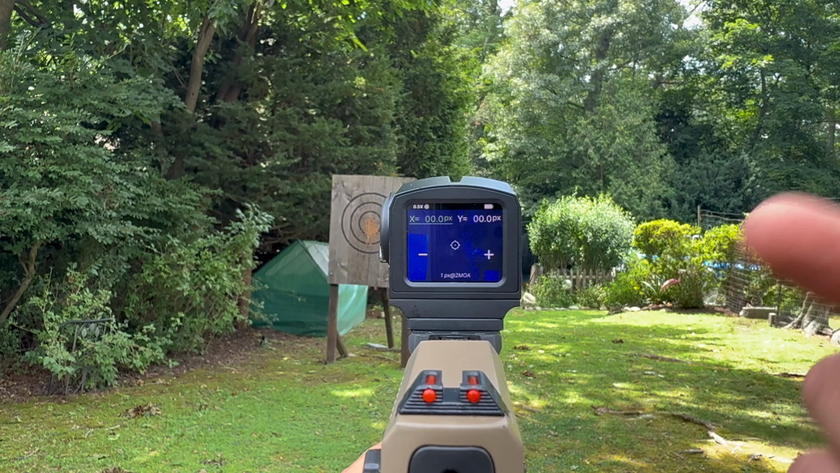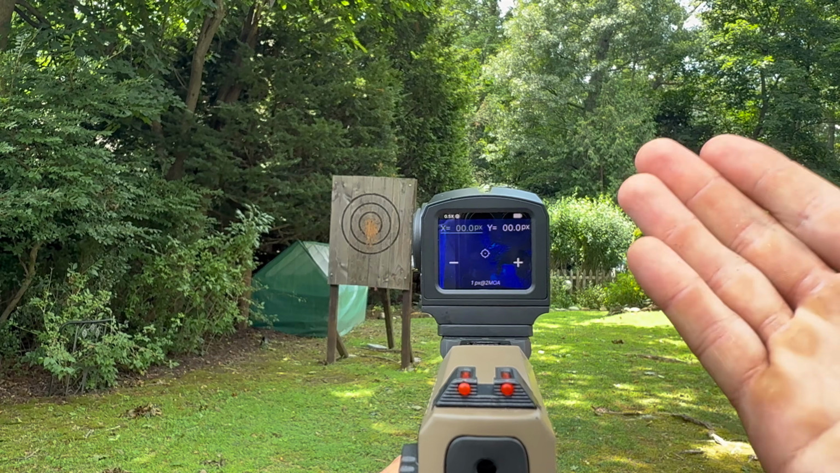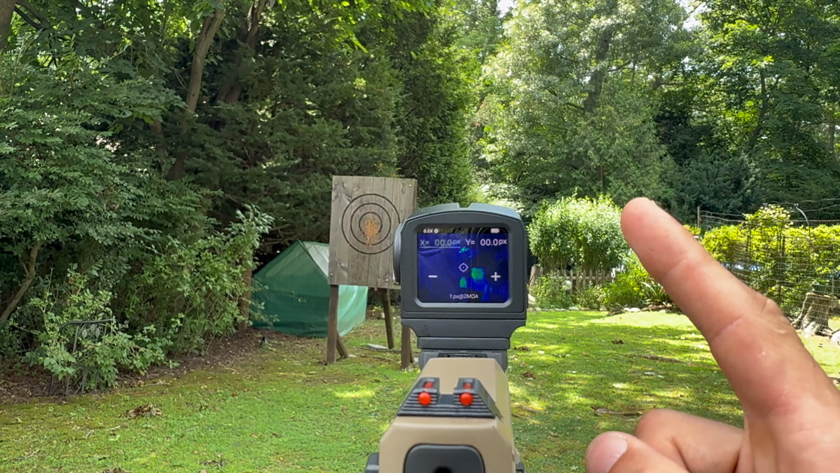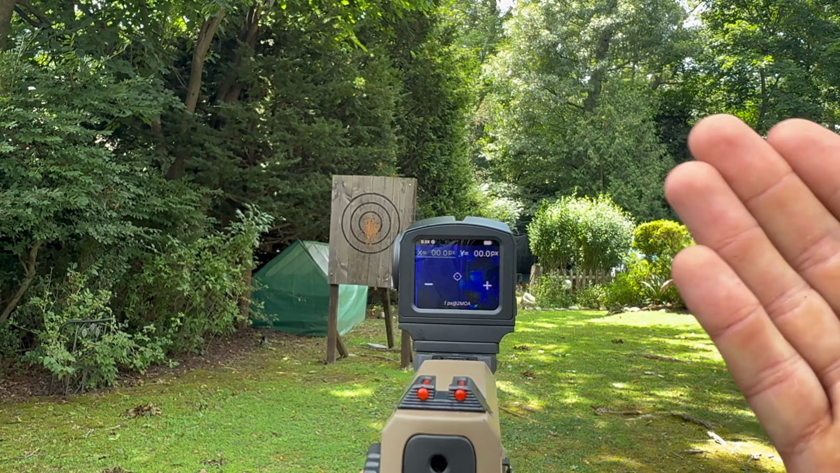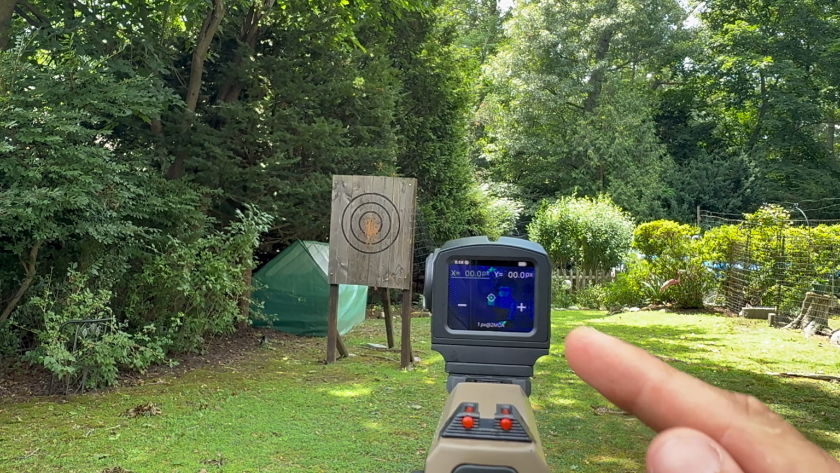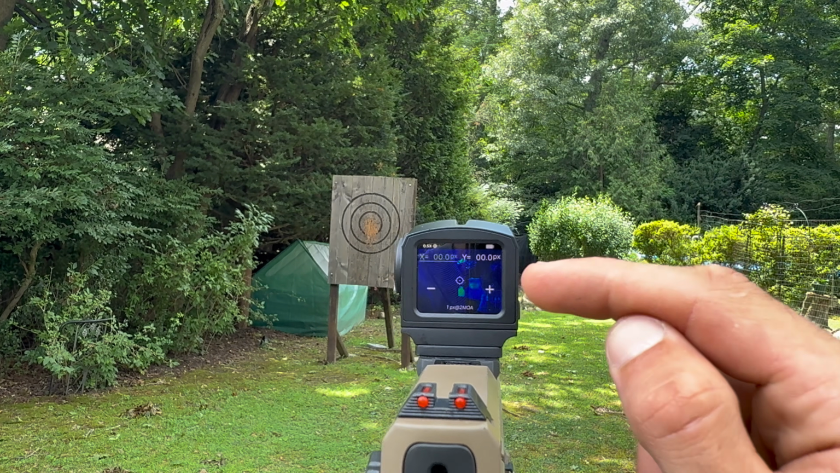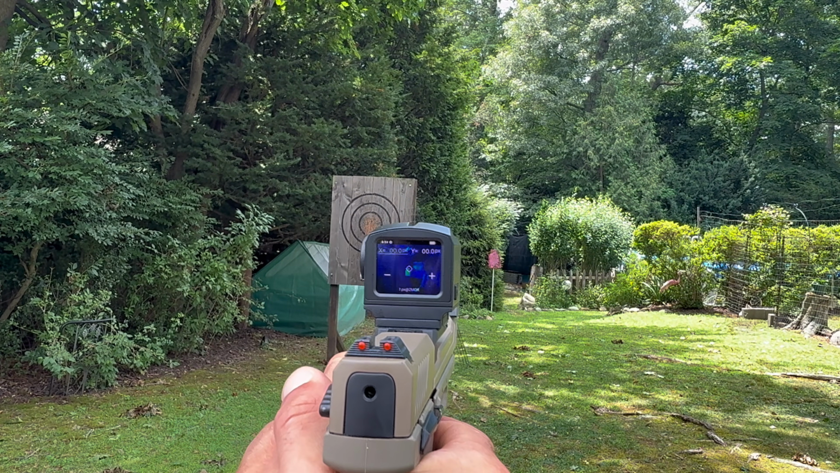Now, to zero it in, unlike a standard optic where you can see where the BB lands and then adjust the flight path of the BB to the center of the optic, digital optics are totally different. This is actually how you adjust it on any digital thermal, night vision, you name it. We actually have to shoot, and then wherever it lands, we adjust the reticle on a frozen screen to the landing point of the BB. So for example, I'm just going to point this downrange at a target,